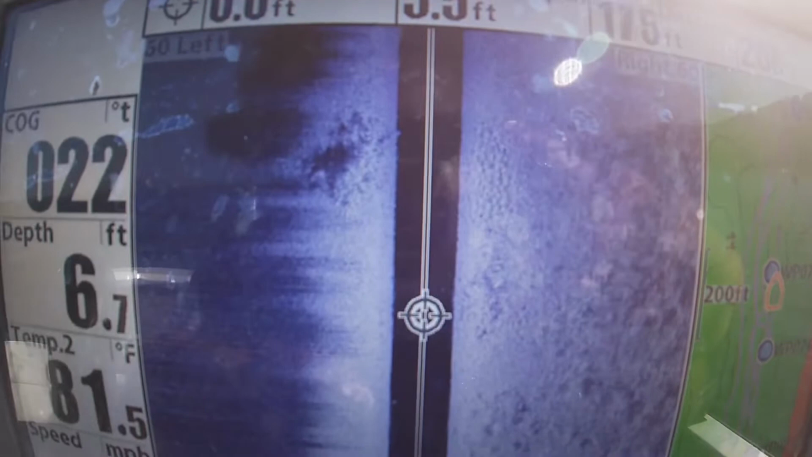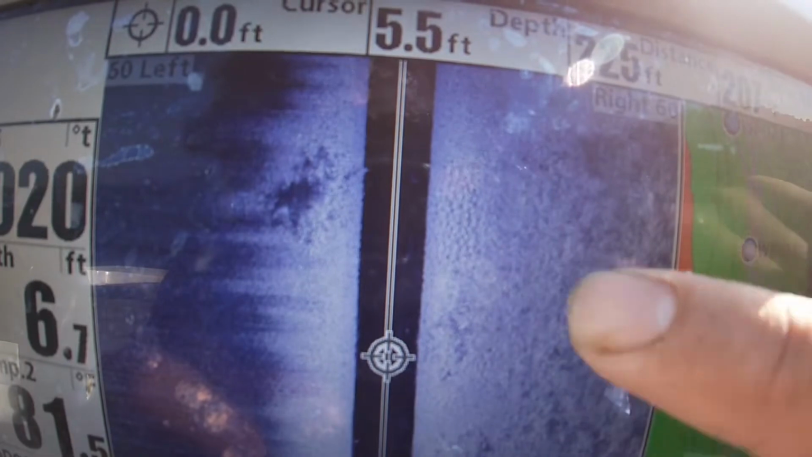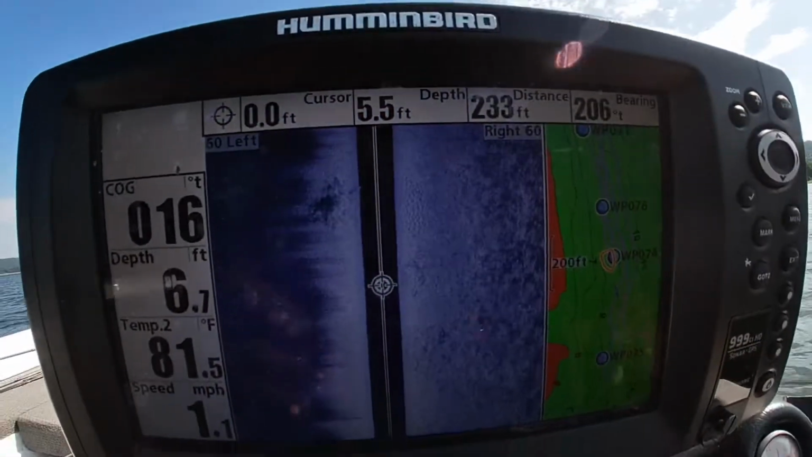All right guys, for the ones that's wanting to know what beds look like on side imaging, those little round spots that you see right there, those are the bluegill beds. And yeah, like I said, they're on the edge. Here's the grass right here. There's some grass right there. But yeah, they're on the edge of that grass.